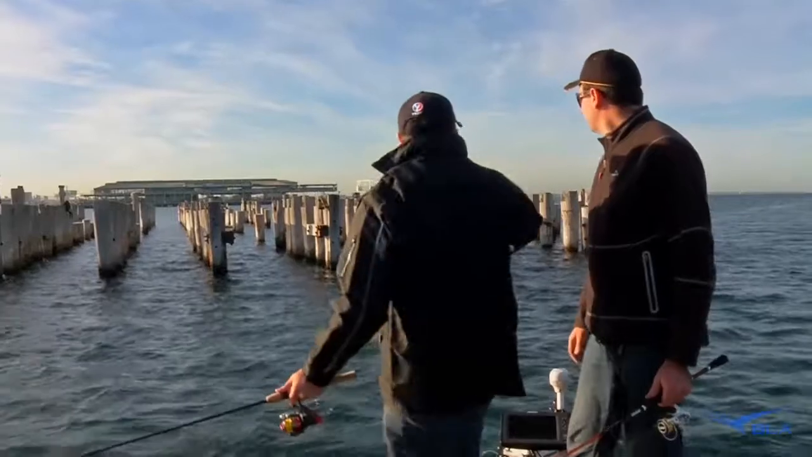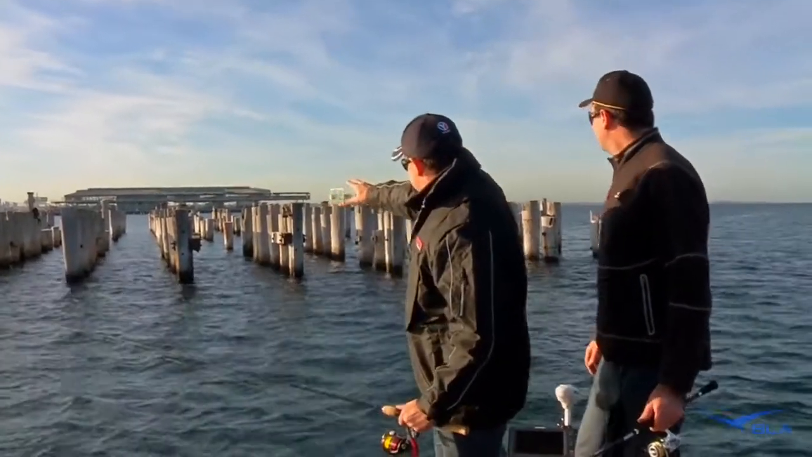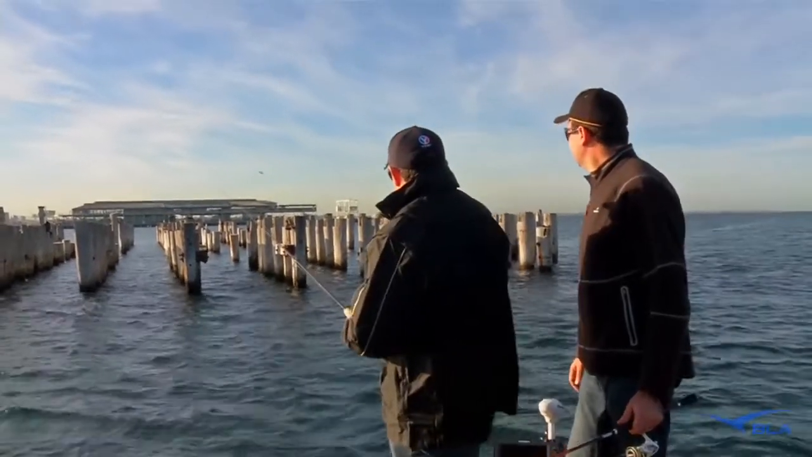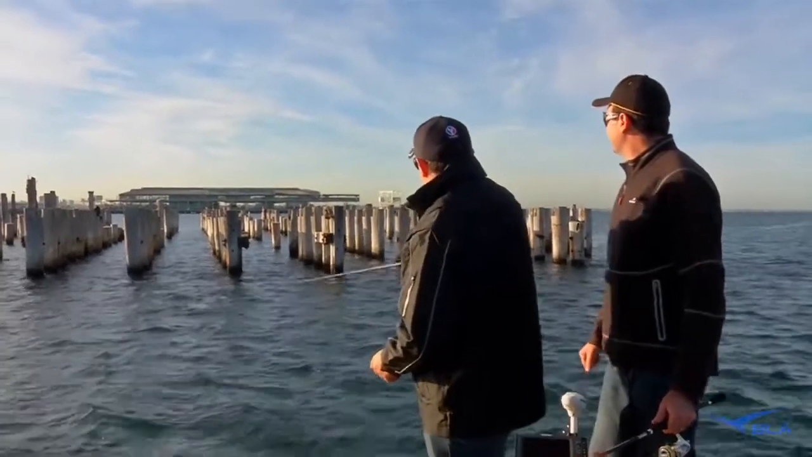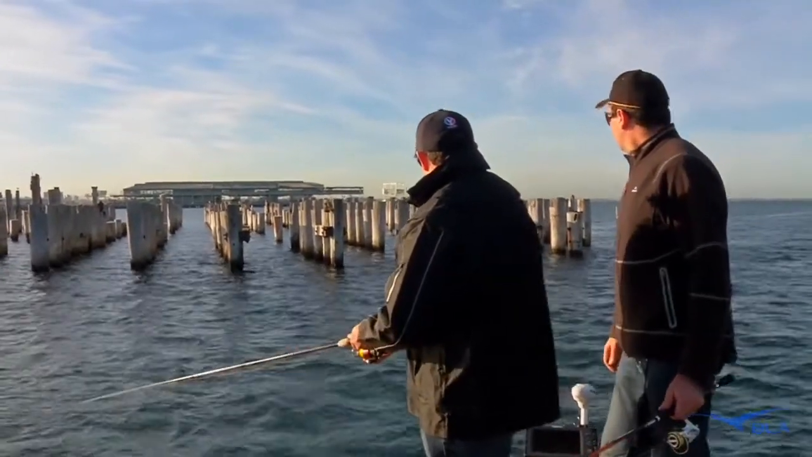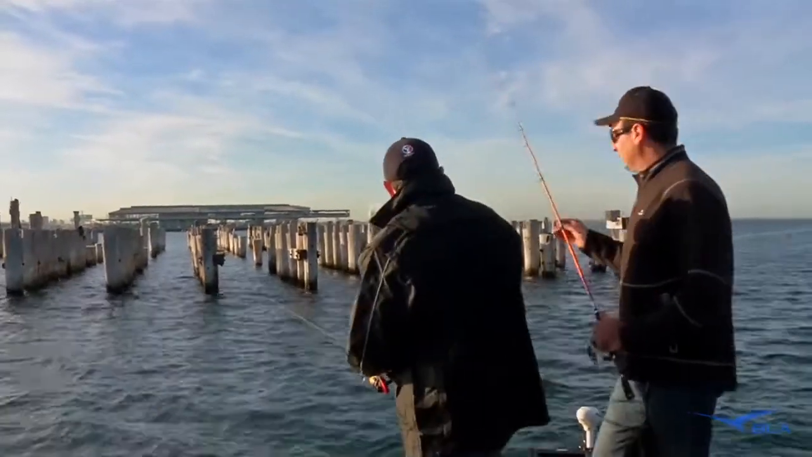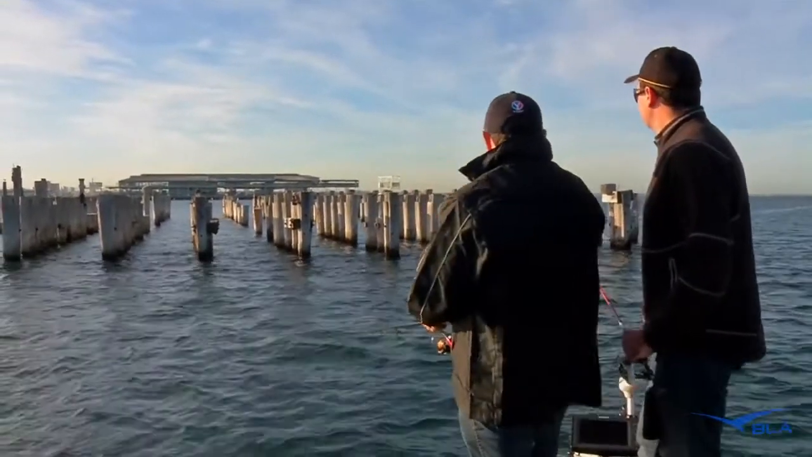All right, so spot number one that you've taken us to, Sean, is Princess Pier. It's in a bit rougher shape than probably in its glory days. Yeah, it really is. But it makes it easier to cast in deep without a lid on it. Okay, so we're soft plastic fishing. The target species for the day is snapper. Pinky snapper, juvenile snapper. Yep, all right. We like this because it's structure.